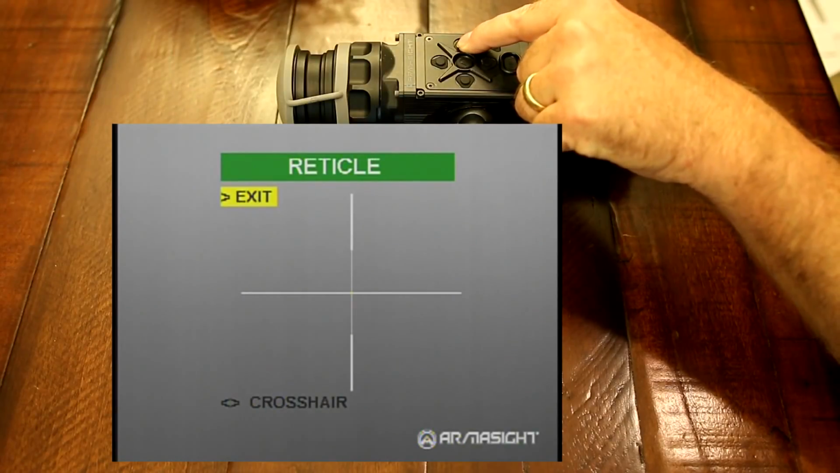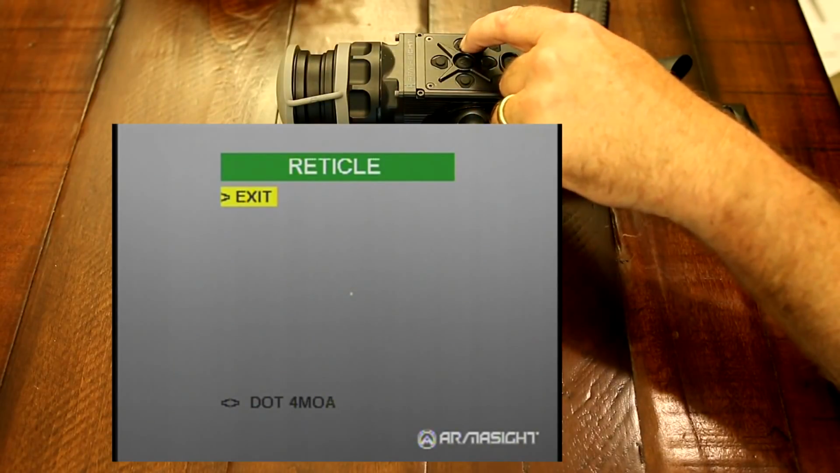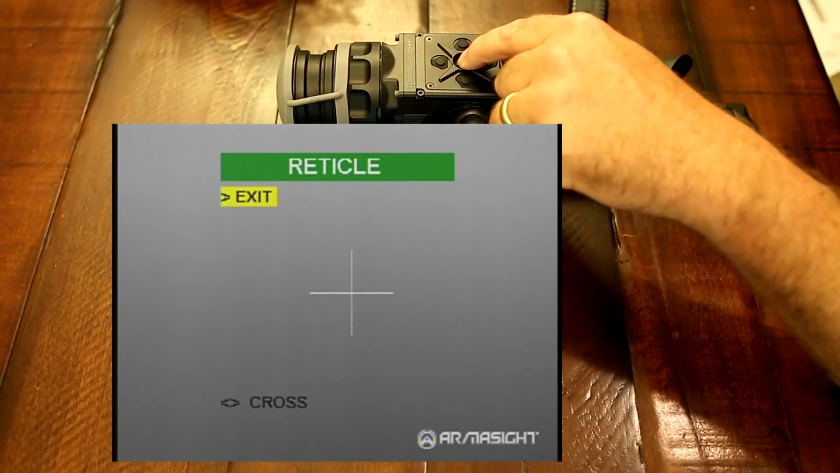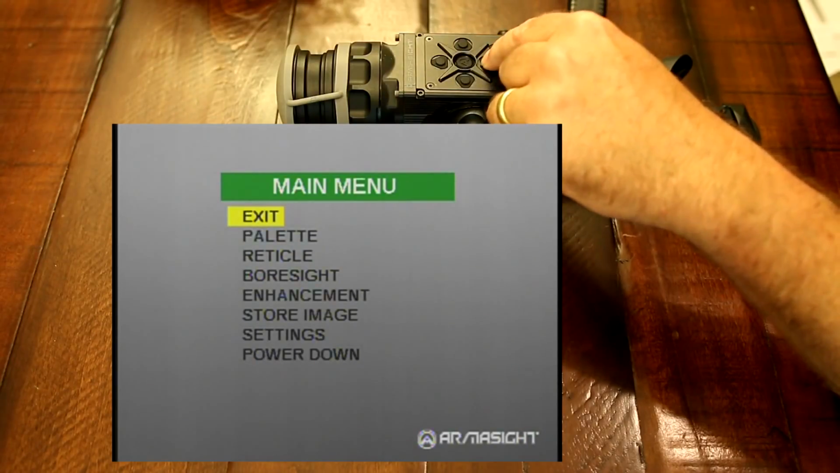And then we're back to your standard reticles that are in all the standard Zeus and Apollos. So there's your reticles, and you saw the new ones that are only available in the Pro line, which are your mil and MOA reticles.